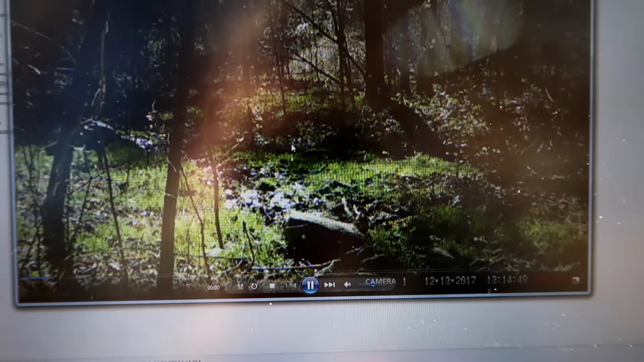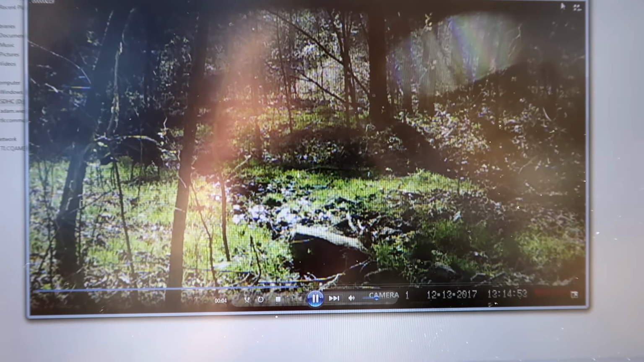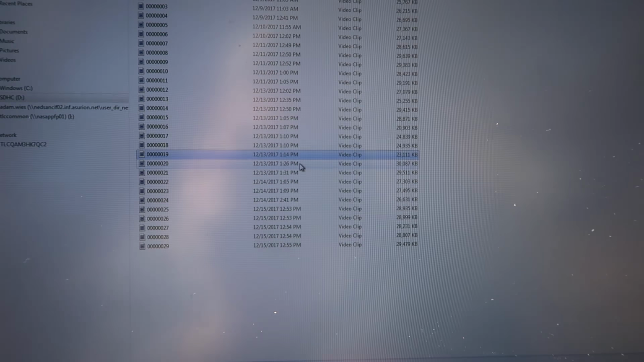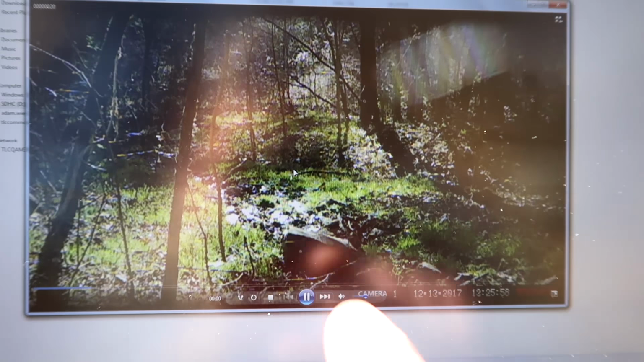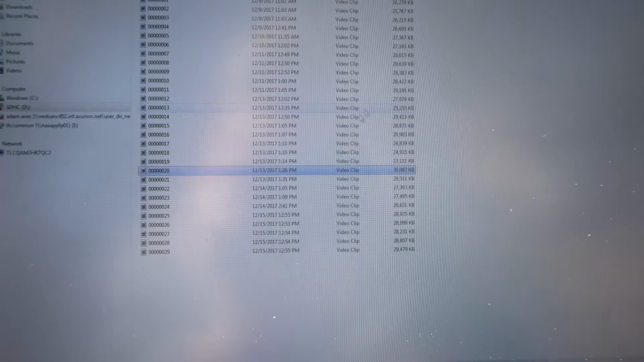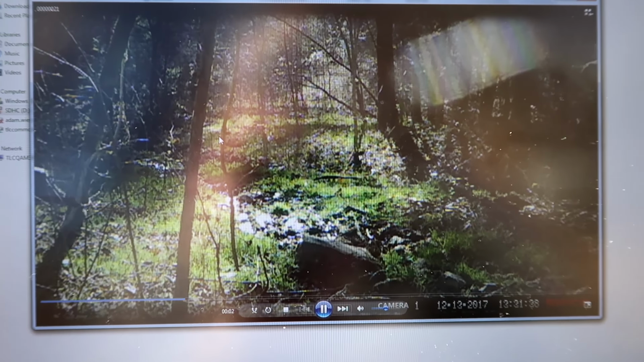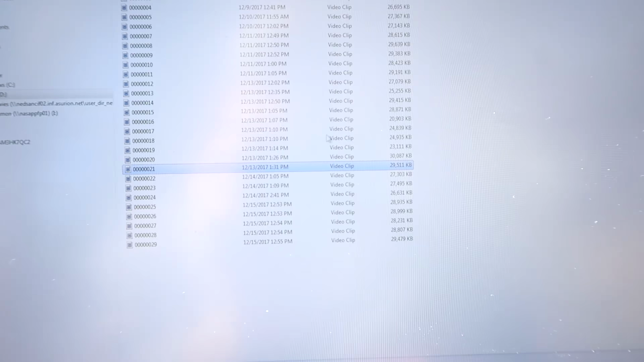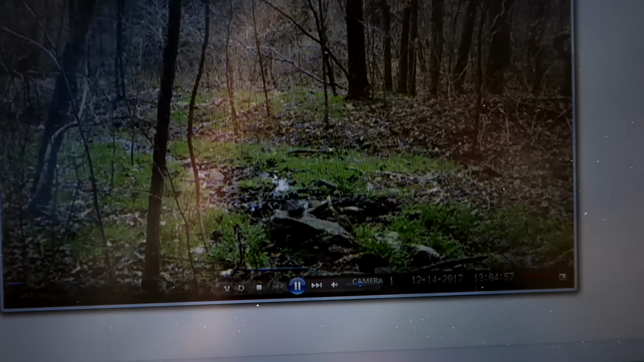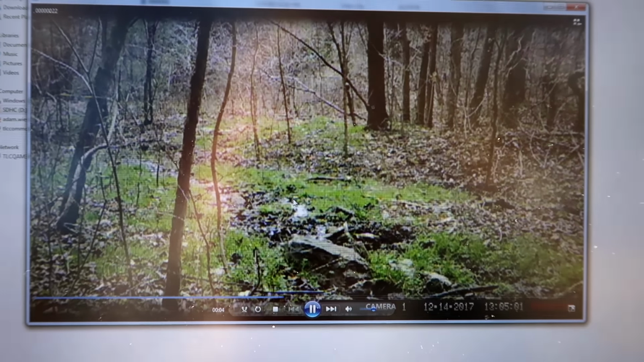It's all bunches. Yep, another turkey there. There was a turkey walking out of frame there. 5 minutes later, probably another turkey. Yep, there's another turkey. The next day, same time, 1 o'clock in the afternoon, there's a little robin bird right there.